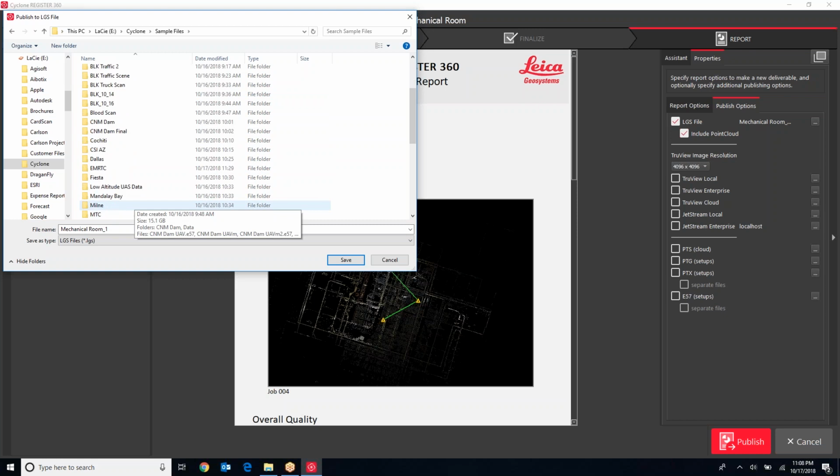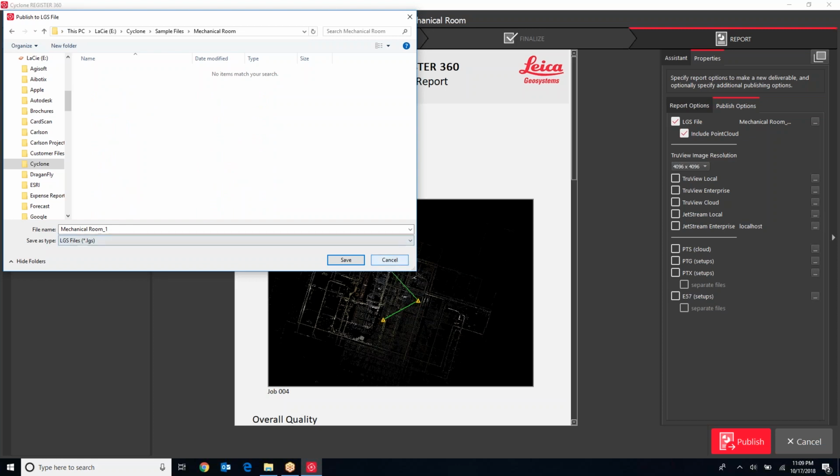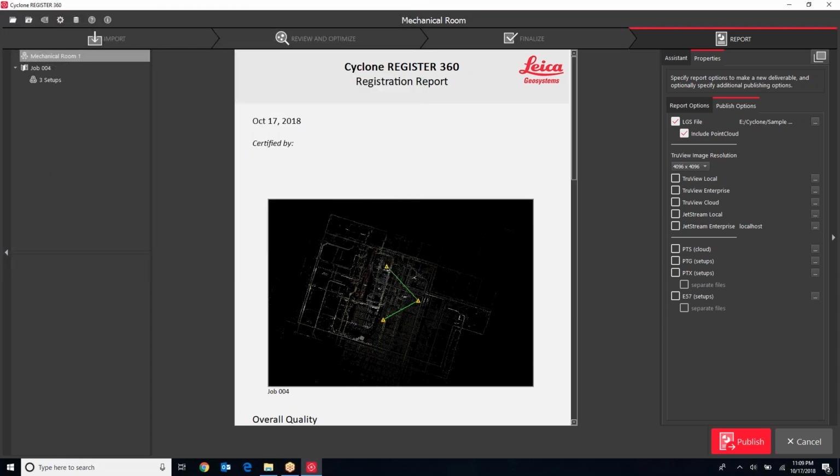Definitely thinking about storage is going to be important. I don't have a folder for this data set, so I'll just start creating it here. Now, this data set is separate from the REGISTER360 project. And again, REGISTER360 is just to get me to this point where I can start getting data organized and together into a design package.